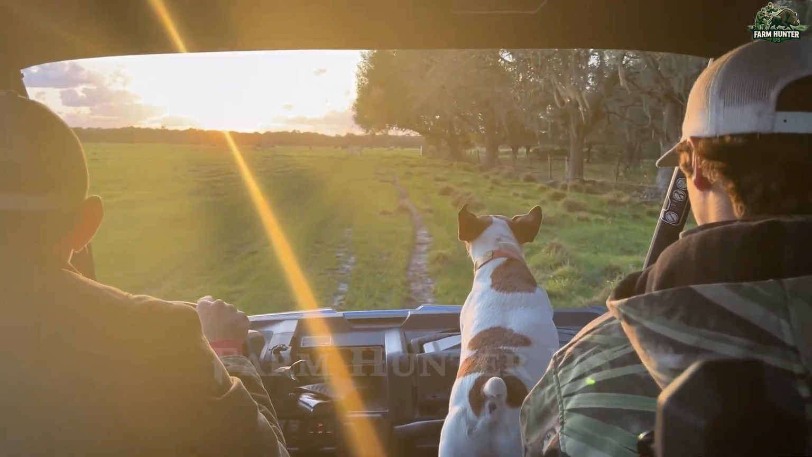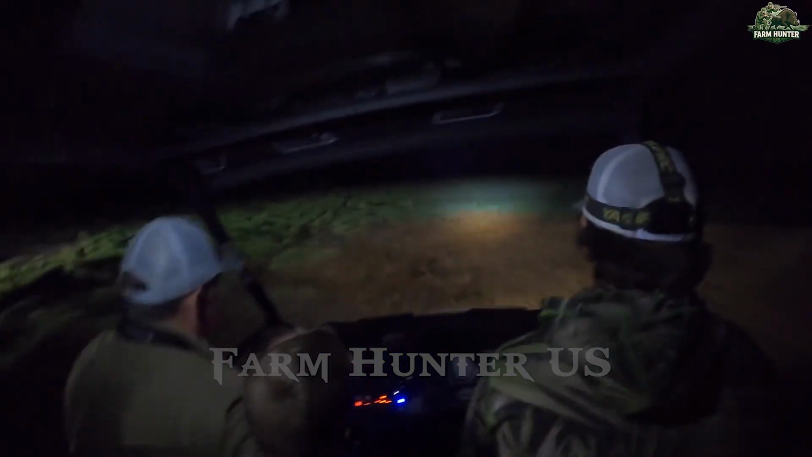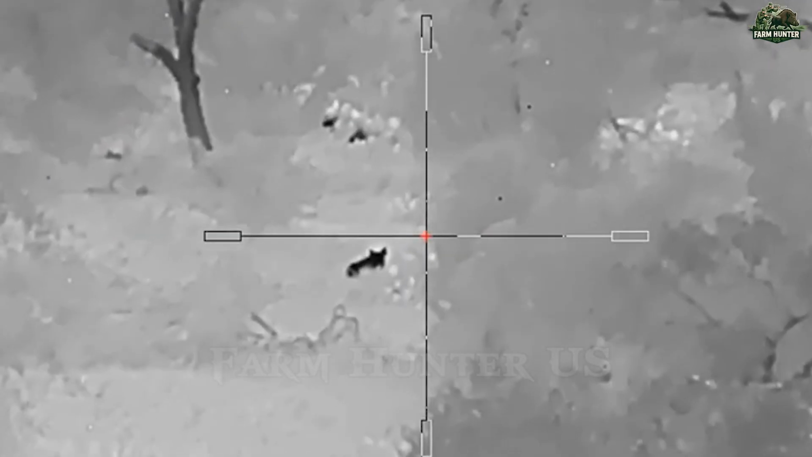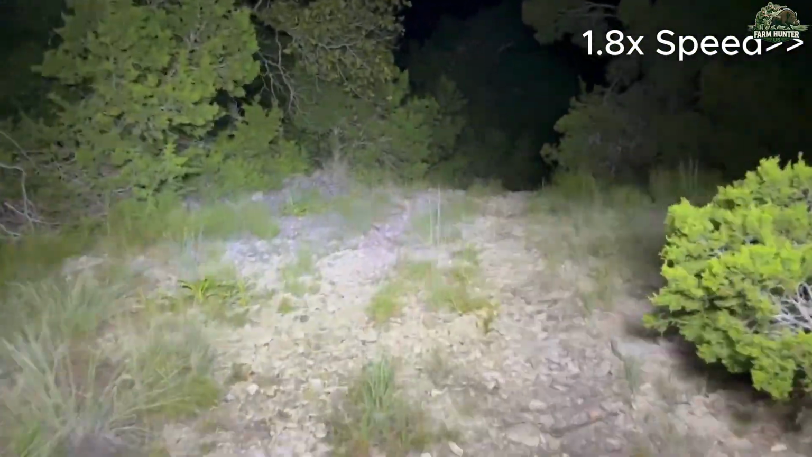The moment we hit the fields of Texas, there was no time to waste. We jumped into our ATV and tore through the darkness, the roar of the engine slicing through the silence like a warning shot. Wild boars scattered in every direction, startled from their hiding spots. My partner flanked them with precision, giving them no room to turn.